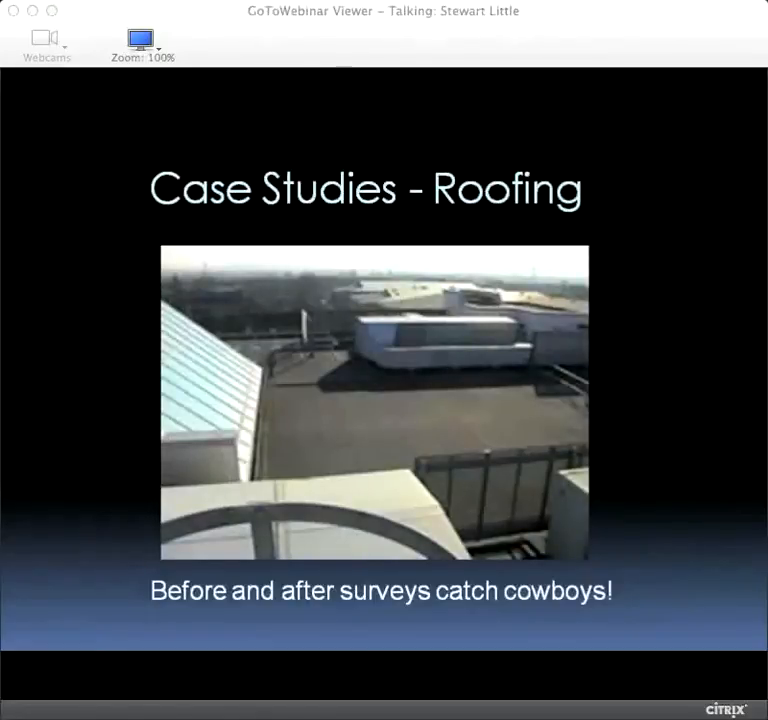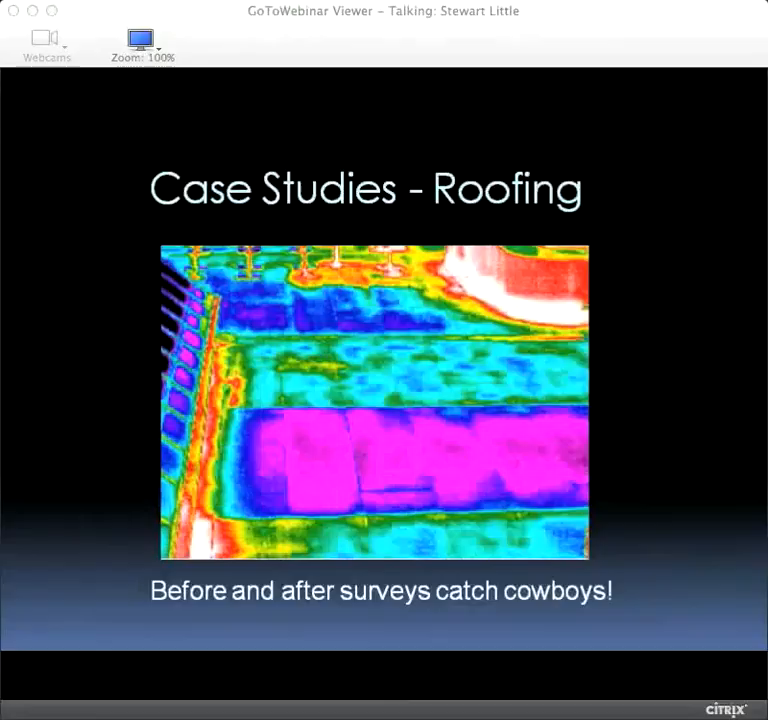Now this one is a belter, as we say in Scotland. We often do before and after surveys. This we surveyed, it's a roof down in Slough. We surveyed the roof, it's about a 3,500 metre roof. We gave the client the report. He made a decision to go away and spend £250,000 putting a new roof on this building, and it still leaked. The contractor who laid the roof said, well, if it's still leaking, it must be the cladding. So here's a quotation to replace the cladding.